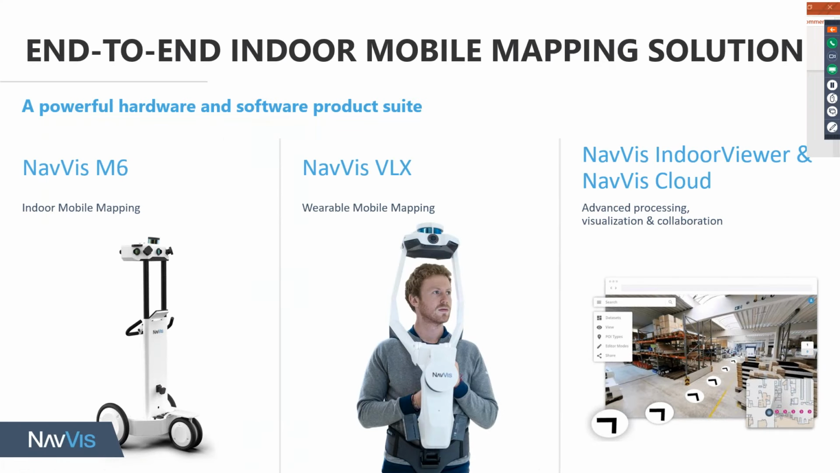But yeah, so definitely, great presentation, and the workflows from the M6, which is a very powerful device. VLX is not a killer for the M6. It's more of a complementary tool, because as James was explaining, M6 doesn't fit everywhere in the building because of its size.